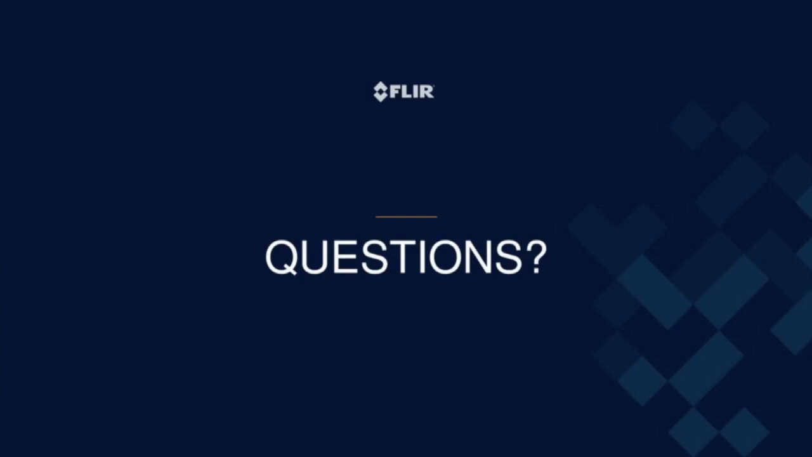So the next question is from Glory, and the question is, what open source software can you recommend for processing drone data? Yeah. Over to you. Sure. It really depends what we're talking about, but I'll just assume that we're talking about imagery.